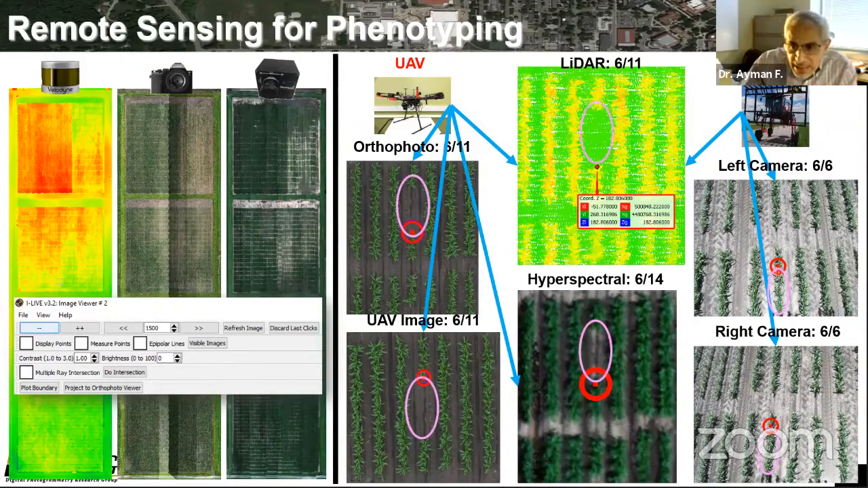So just to give you an example, in this particular one, this data was collected on June 6, this data was collected on June 11. So between these two different dates, they did some destructive sampling, and those plants here have been removed at June 11. So you can see here the RGB was collected on June 6. The hyperspectral camera data was collected on June 14th. The LiDAR data and the UAV data was collected on June 11th.